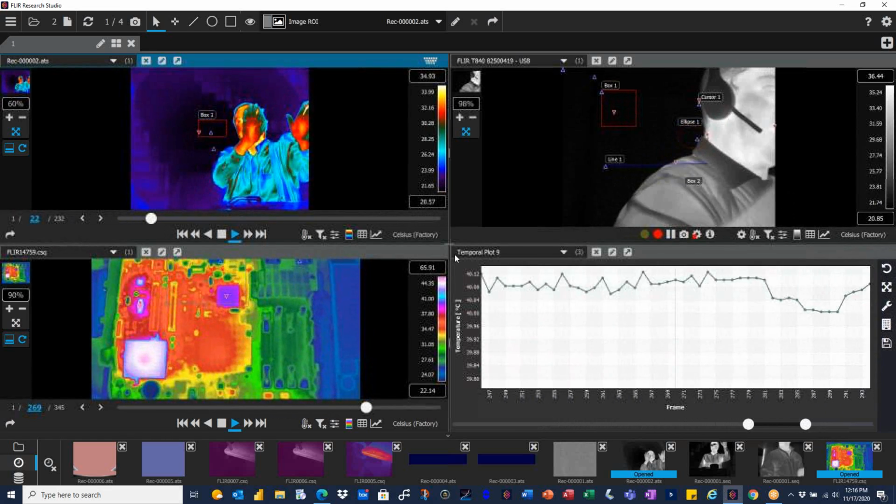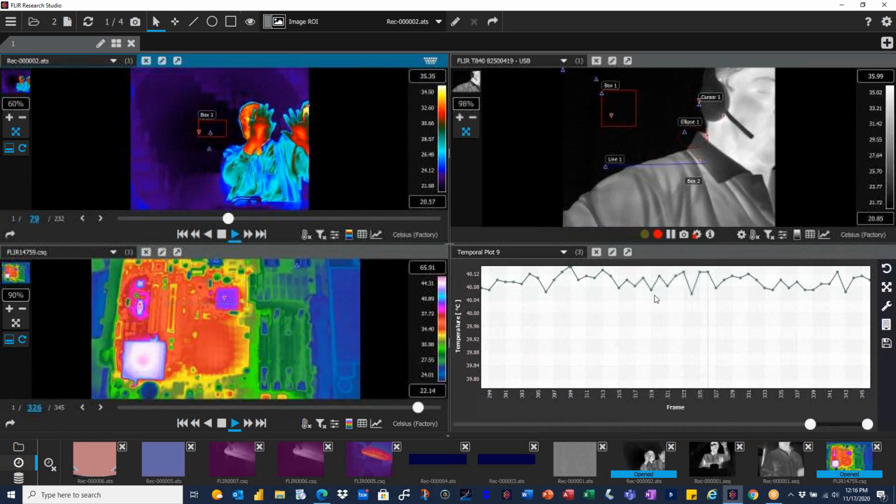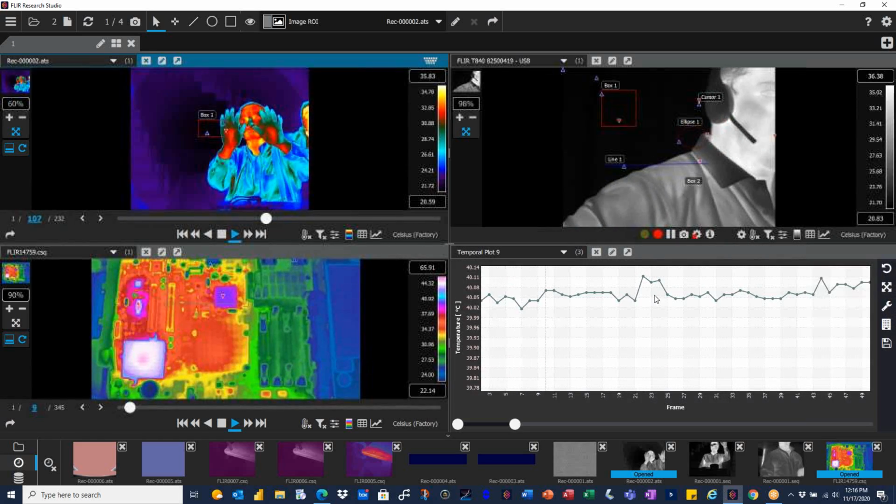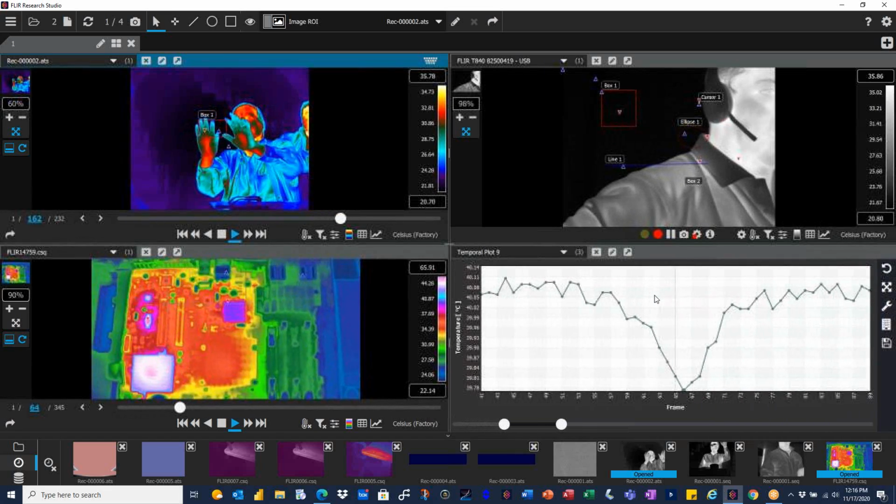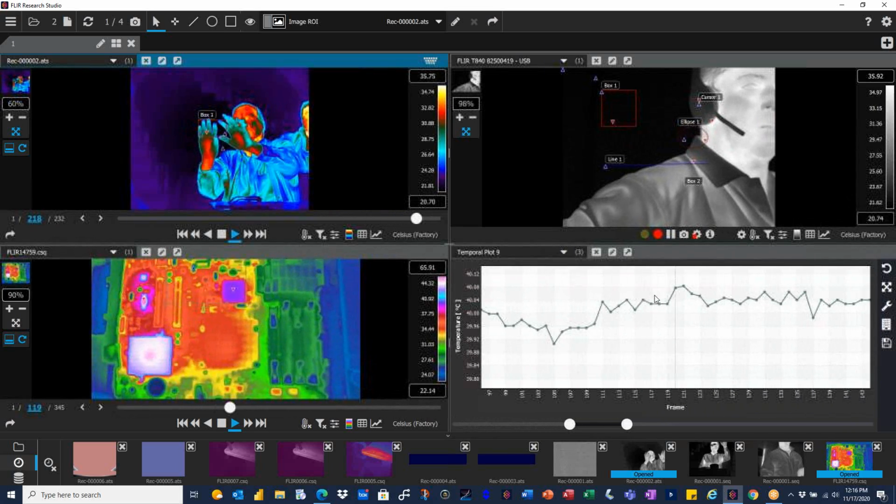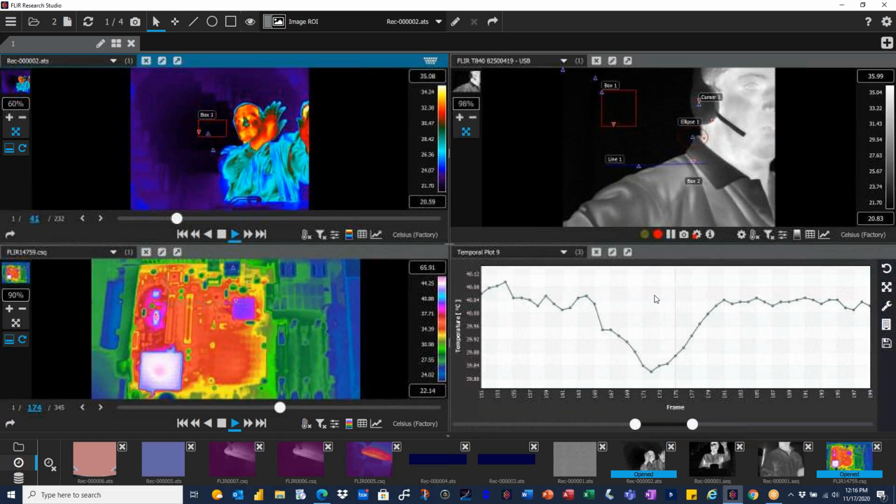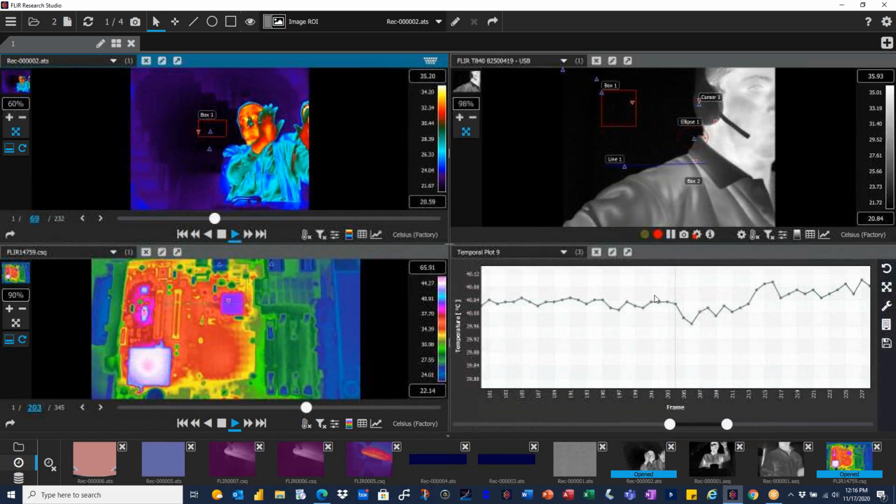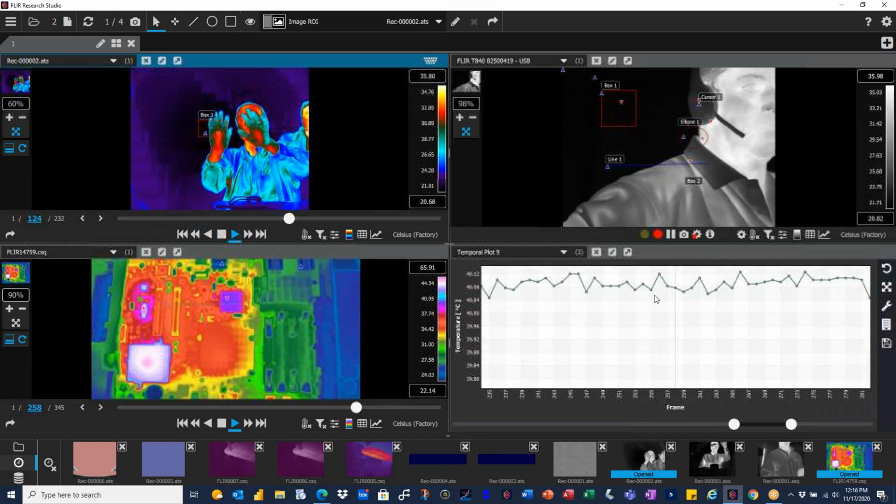Jerry, there was a question in the chat that I didn't get a chance to answer in regard to LabVIEW. I don't believe we can run LabVIEW within the software, right? No, you can't. Basically, any of the cameras that we have that are GigE Vision and GenICam compliant can interface with LabVIEW through the GenICam interface.